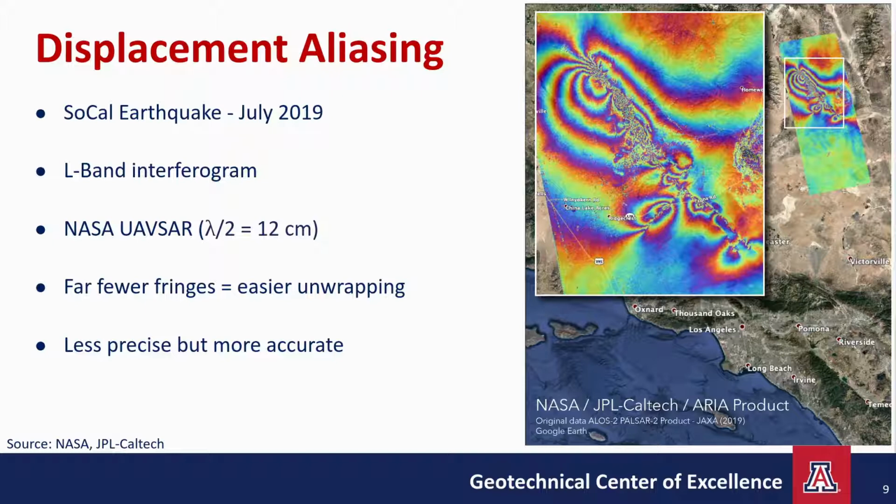Straight away, you should notice that there are far fewer fringes now. Our unwrapper is going to have a much easier time with this, and will give us an answer that is less precise because it's a coarser measurement, but ultimately it will be more accurate in the highest displacing areas, and much nearer the true value of displacement.